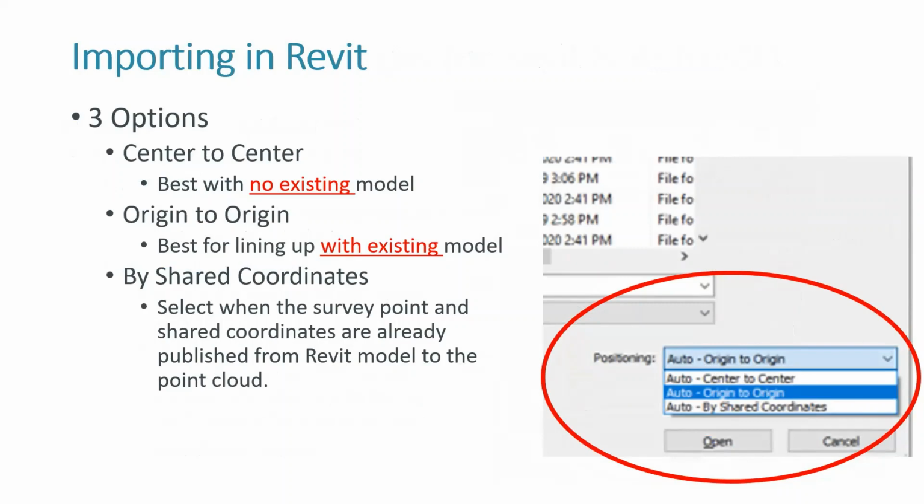You have origin to origin, which is best for lining up with existing models. This is for if you have a model that you've been working on or have previously used, or you're in the middle of a project and you want to update to see how the project's going along and how construction is going along. This is what you'll use it for. You'll try to orient the scan with the model, and then you'll have to set the origin to be the exact same as it is with your model. So that way, when you bring it in origin to origin, the scan file should land right on top of your model, perfectly oriented, everything lined up as they should be.